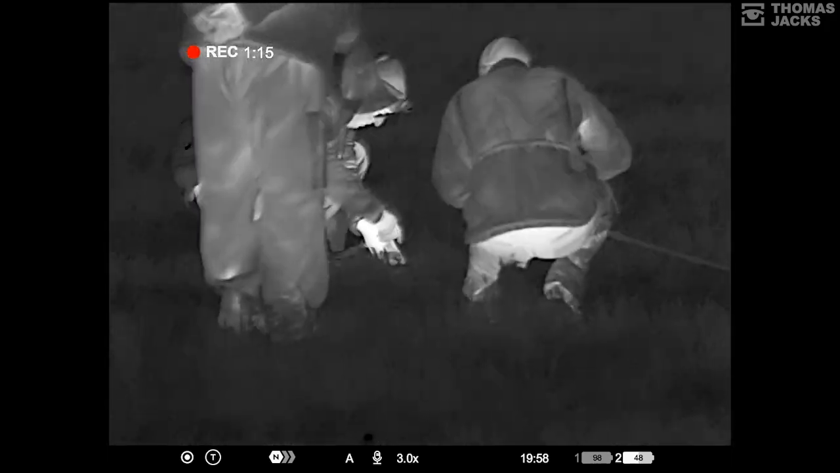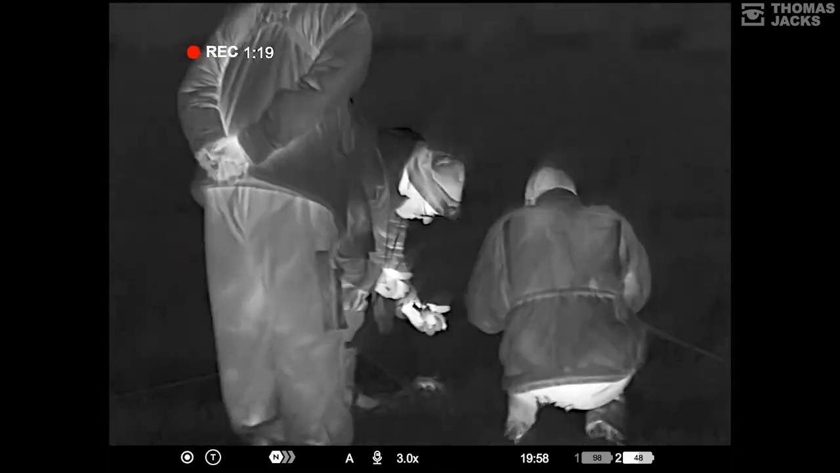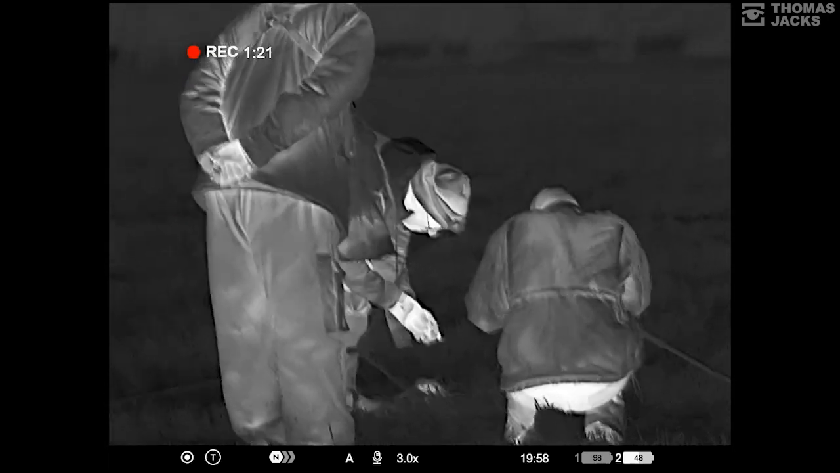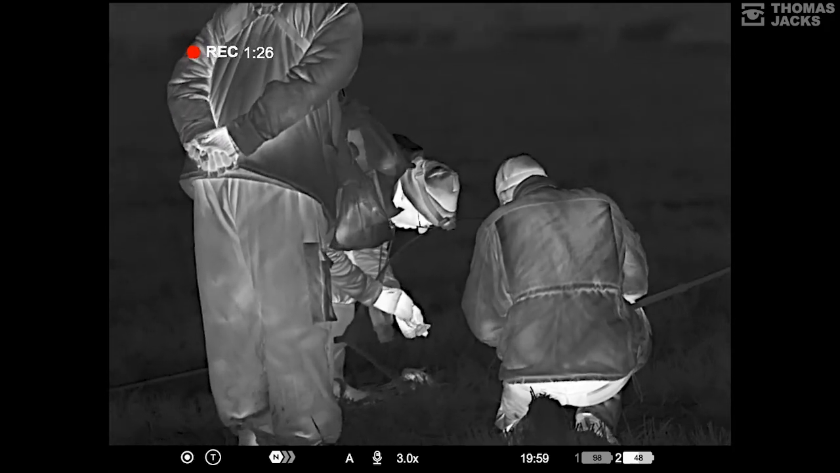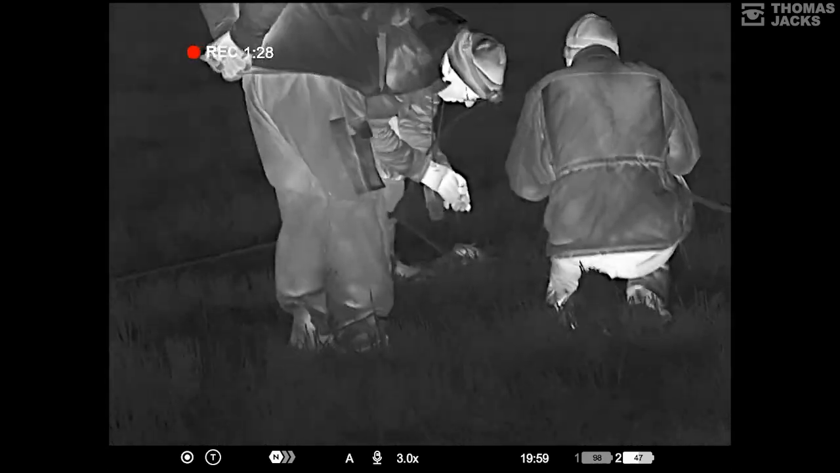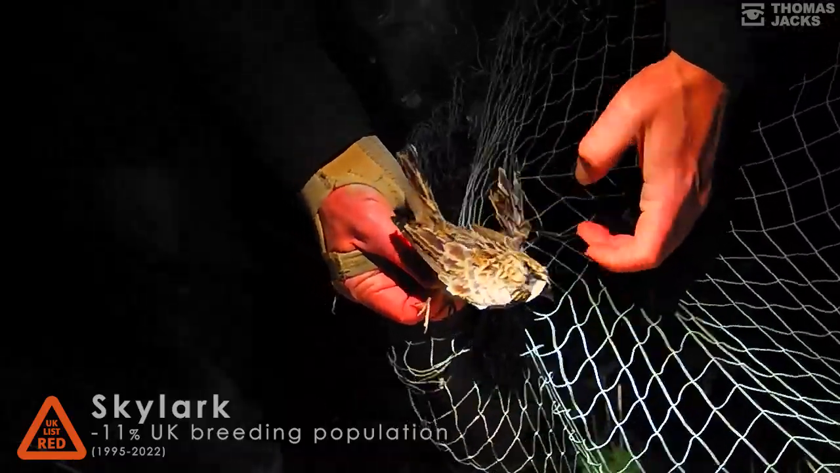So you can see where it is roosting, a little bit of poo there. Right. So there you are, get to see the clear belly. I take it by the thighs because that's the strong part of the leg. Basically assist the bird to get out of the net.